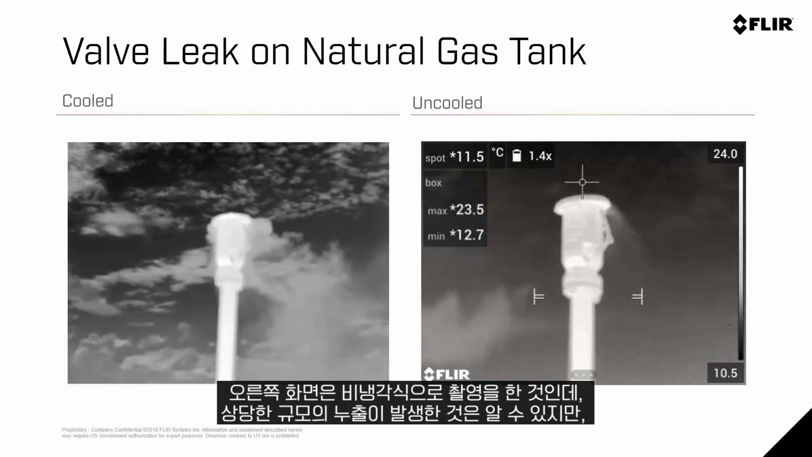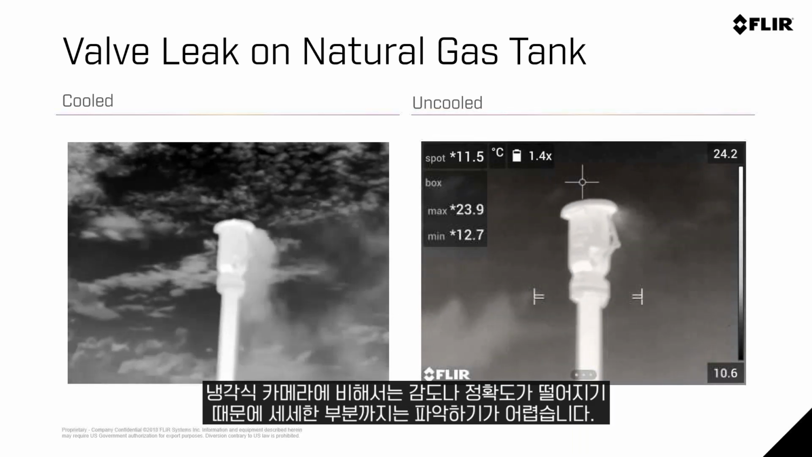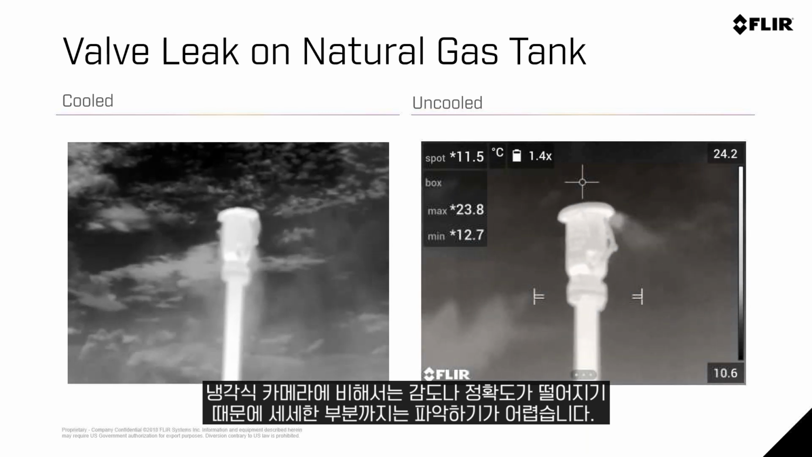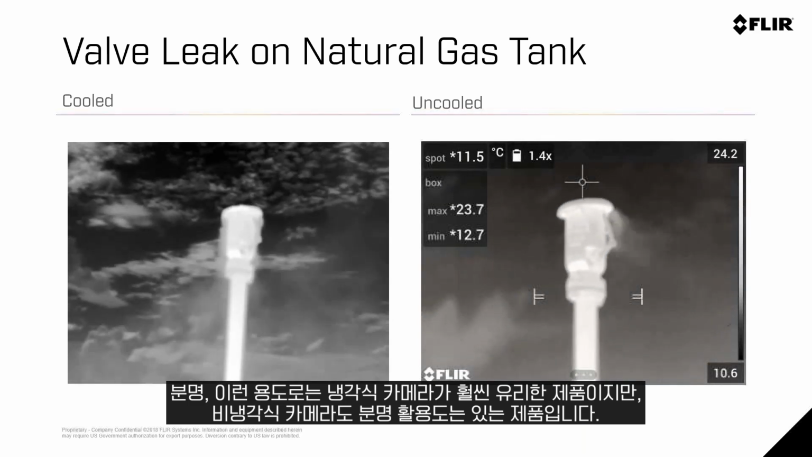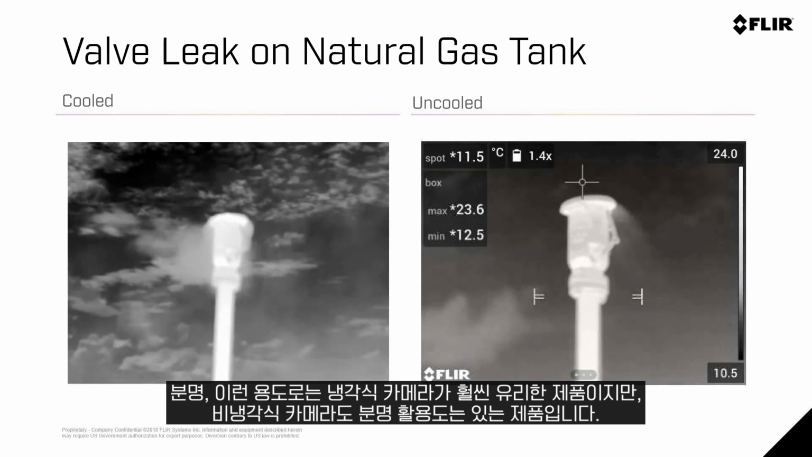But the video on the right, you can see those, and as you get to those large leaks, you're just going to get more detail with a cooled camera that has better sensitivity, better accuracy, and realistically, it's just a better camera for the application, whereas the uncooled camera does have its place in the market.